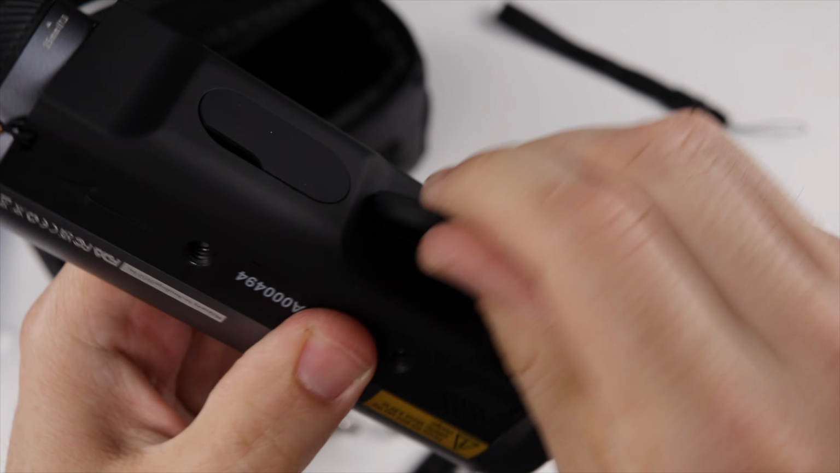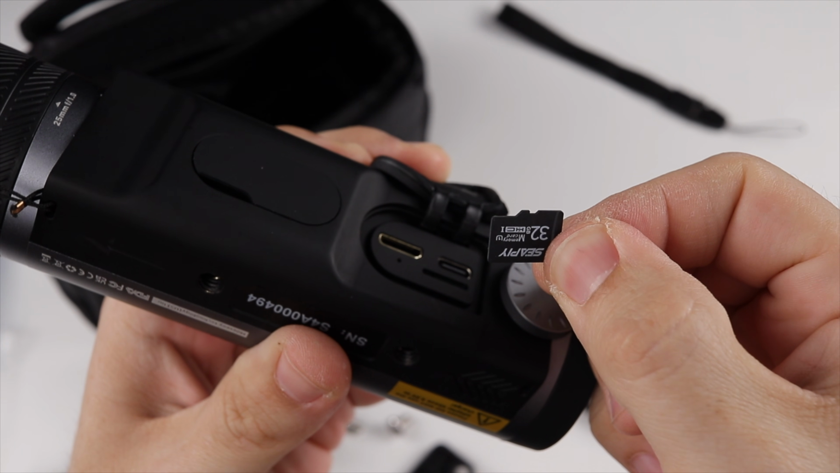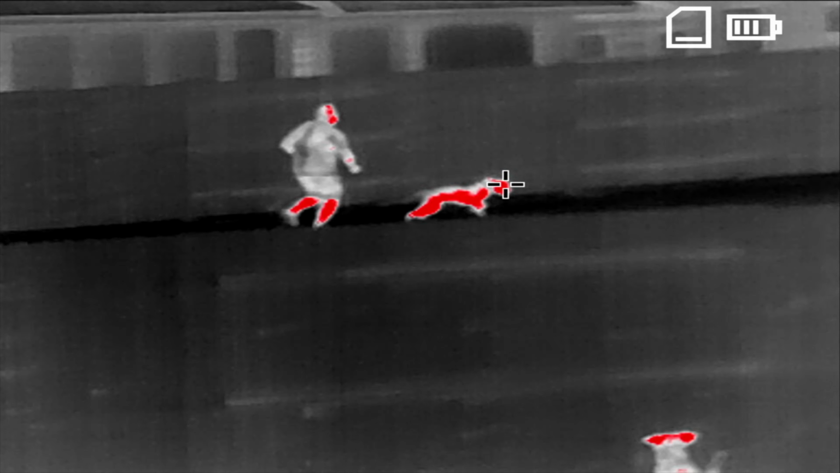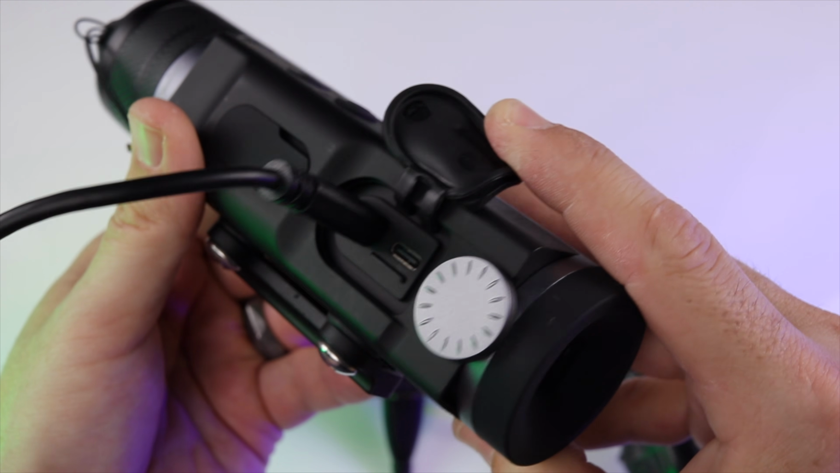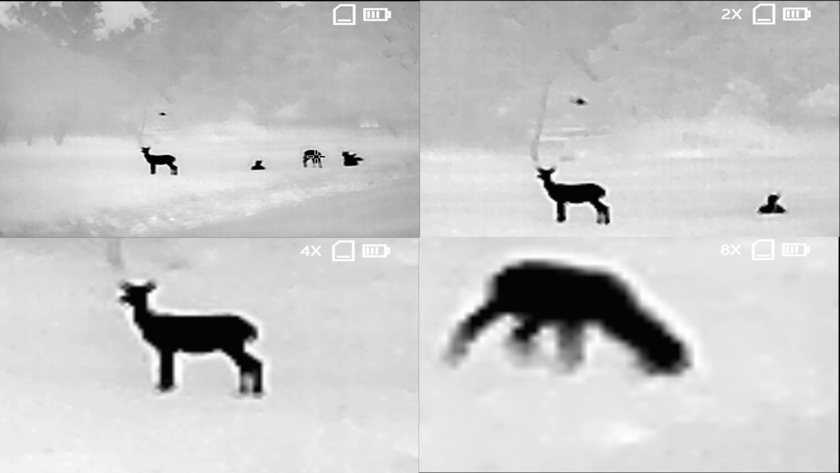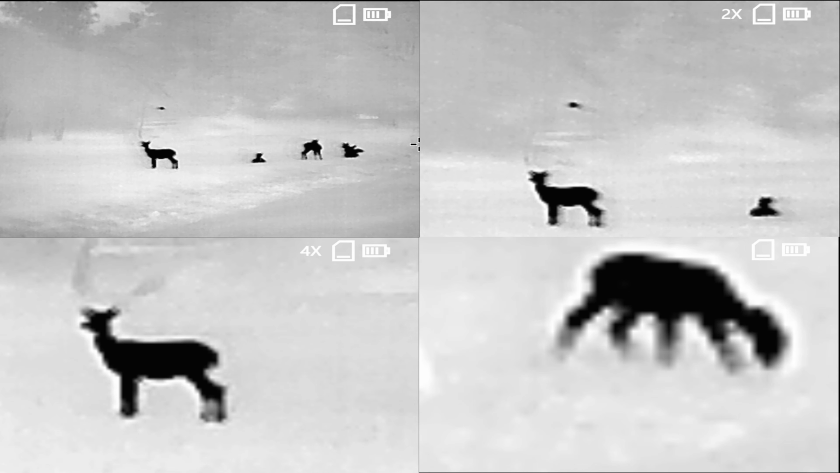The TNV30 comes with a removable 32GB micro SD card installed, which can store up to 20,000 photos using the screenshot button for quick photo taking. And like the TNV10, this device does not include video recording capability directly to the SD card, but with the HDMI output port, you can capture video using an external device. With a one-touch digital zoom button, you can toggle between 1x, 2x, 4x, and 8x magnification. The field of view on the TNV30 at 1x magnification is 14.9 degrees by 11.2 degrees.